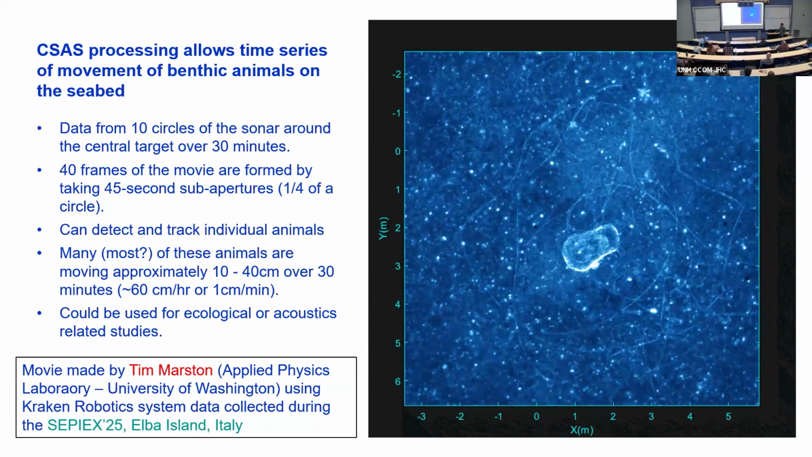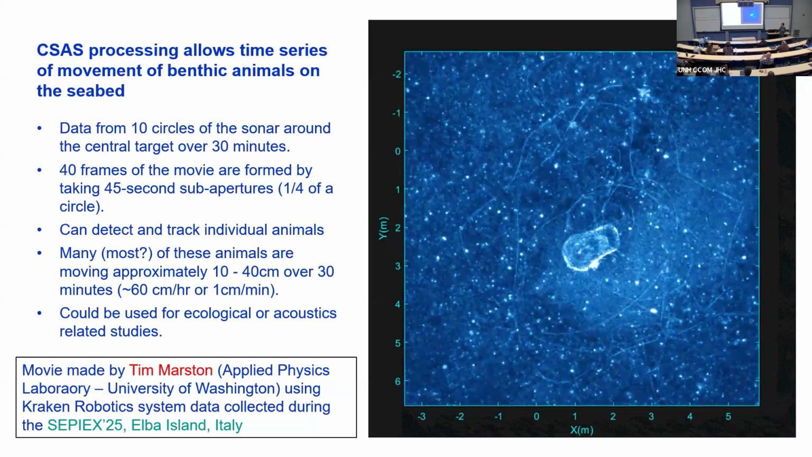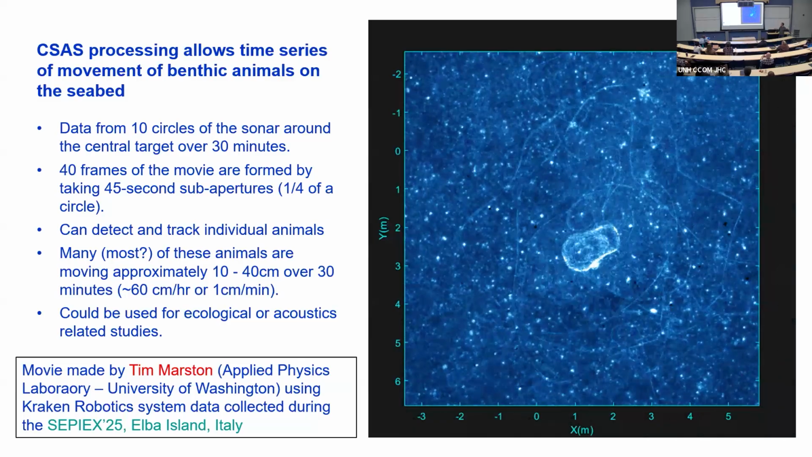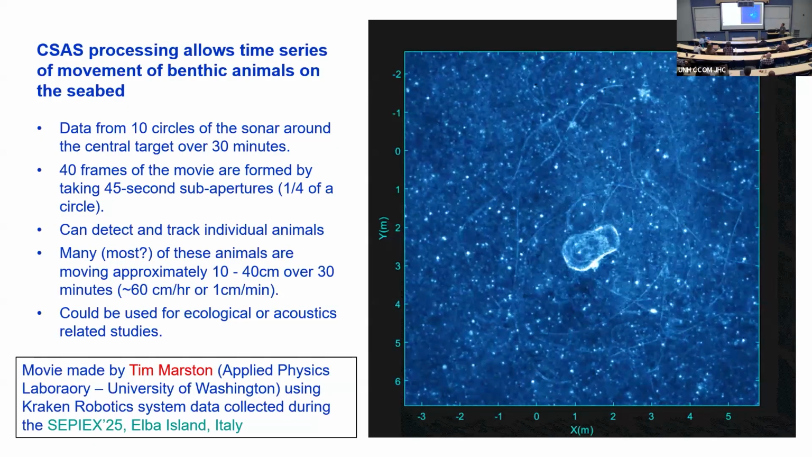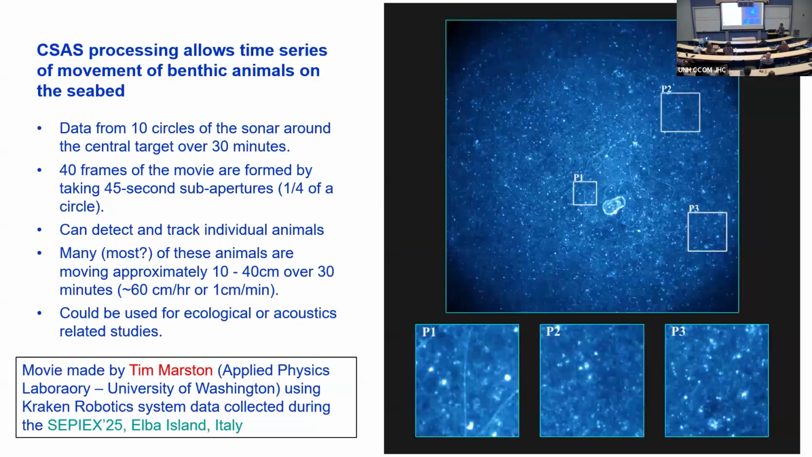I don't know. But this does let us know that we can actually use this for ecological studies or to look at something like temporal coherence. This is modifying the seafloor. And Tom Blanford has a project looking at temporal coherence of the scattered field from the seafloor. And this could help us. We're good at measuring water column stuff, but we're not good at measuring animal stuff. So this might help us. So Tim's going to visit sometime in the spring, and we're going to talk about maybe collaborating.